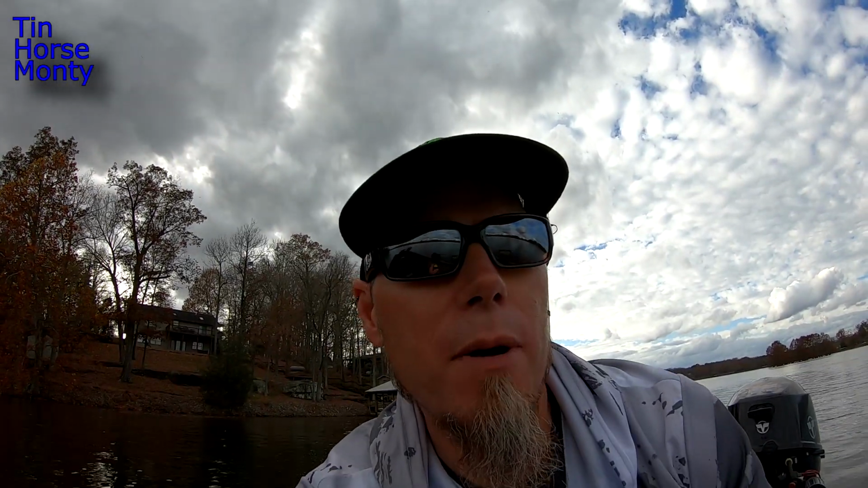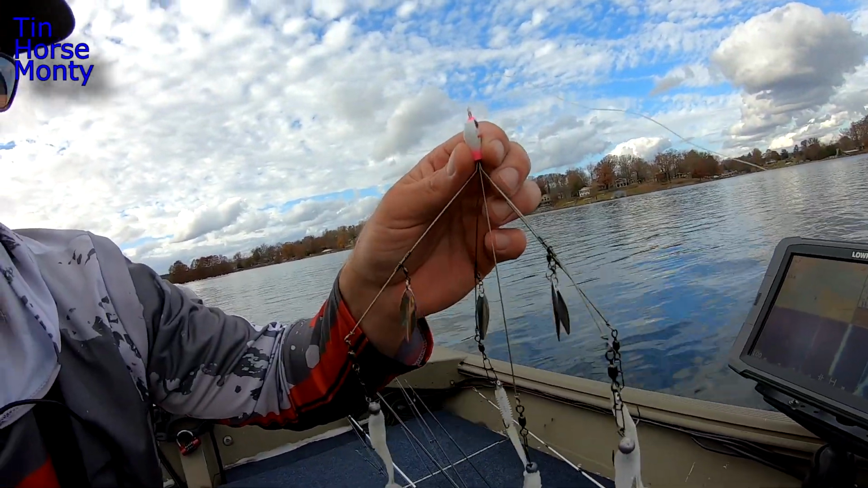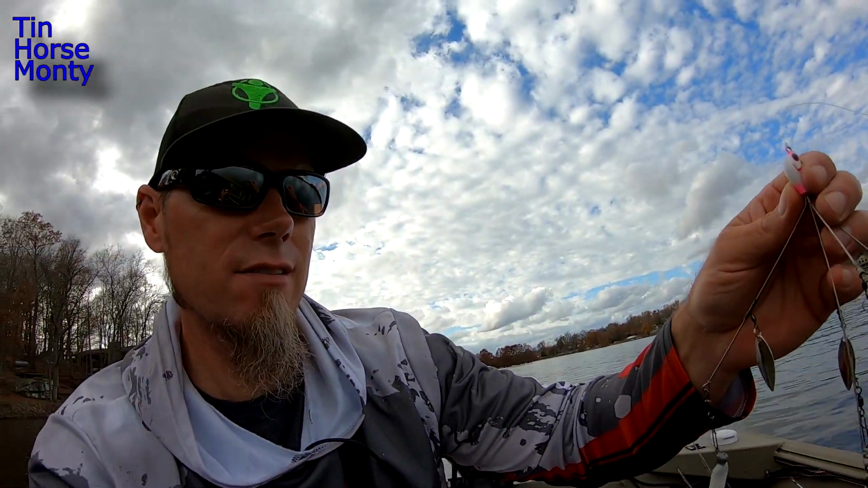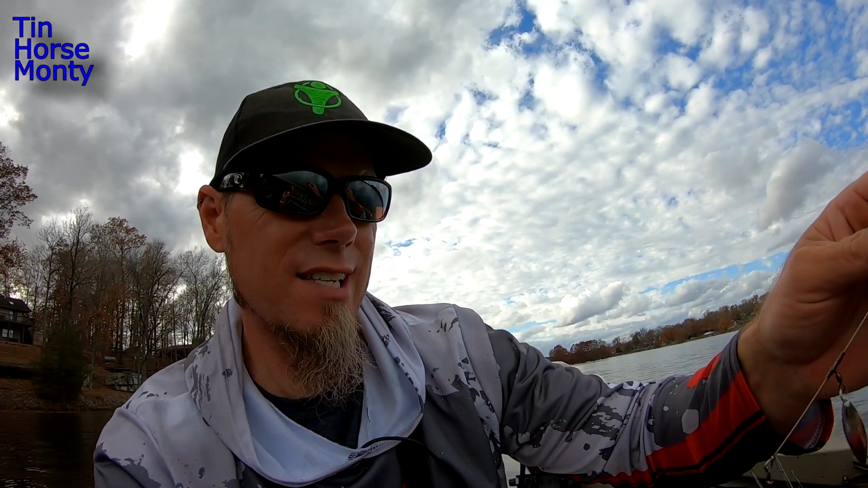All right, guys, let's talk a little bit about what I'm doing today just to catch these suspended fish that are chasing these bait balls around. It's pretty straightforward. I'm just throwing a little Alabama rig. I got blades on there. I've got some little 3-inch Kitex on, some of them are on 1/8 ounce heads, some of them are on 16th ounce heads.